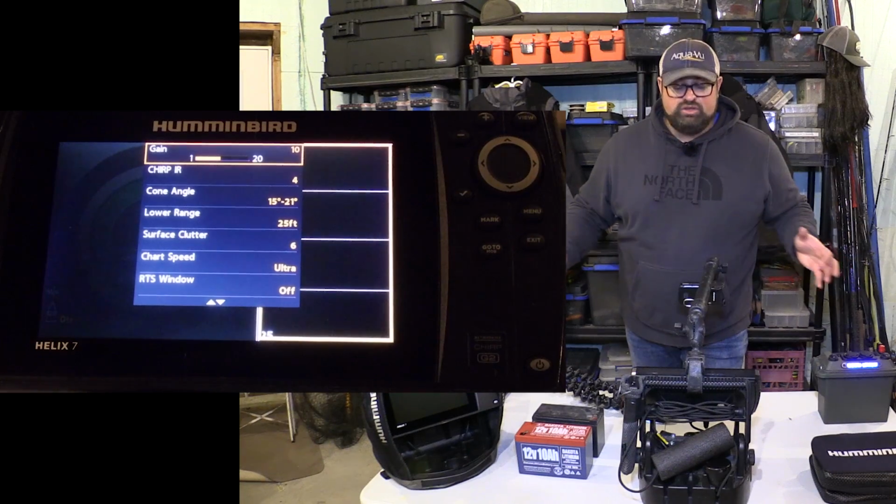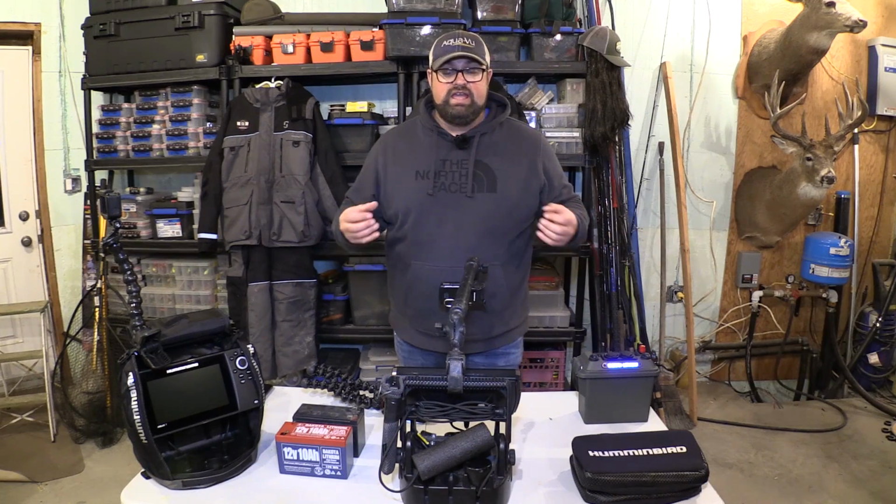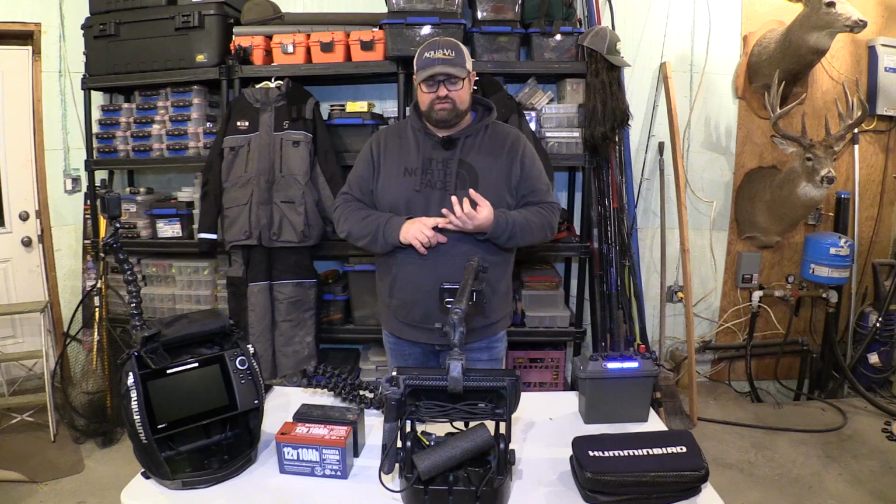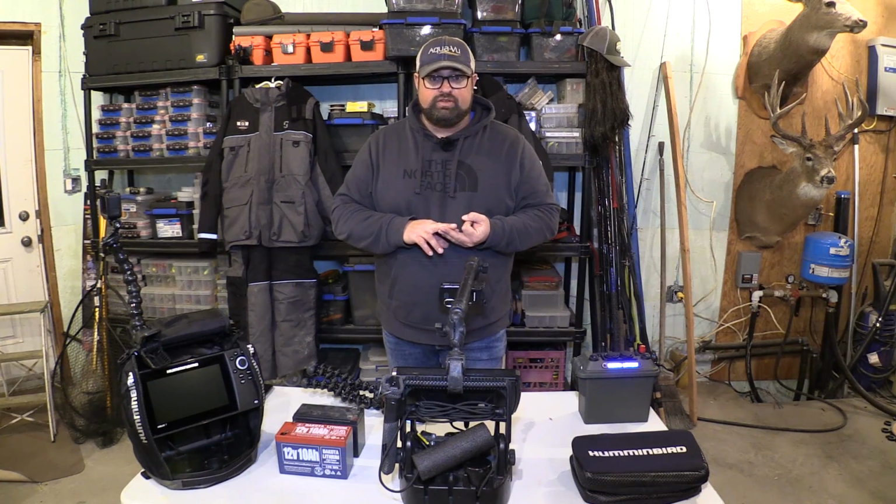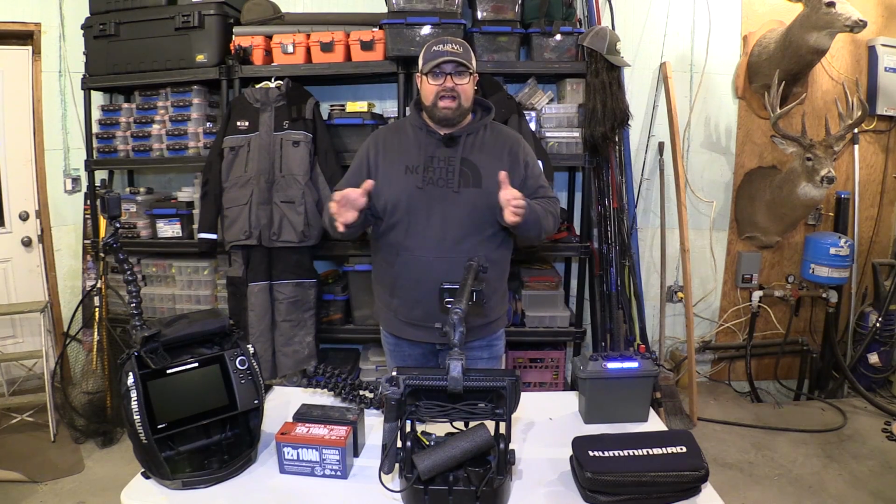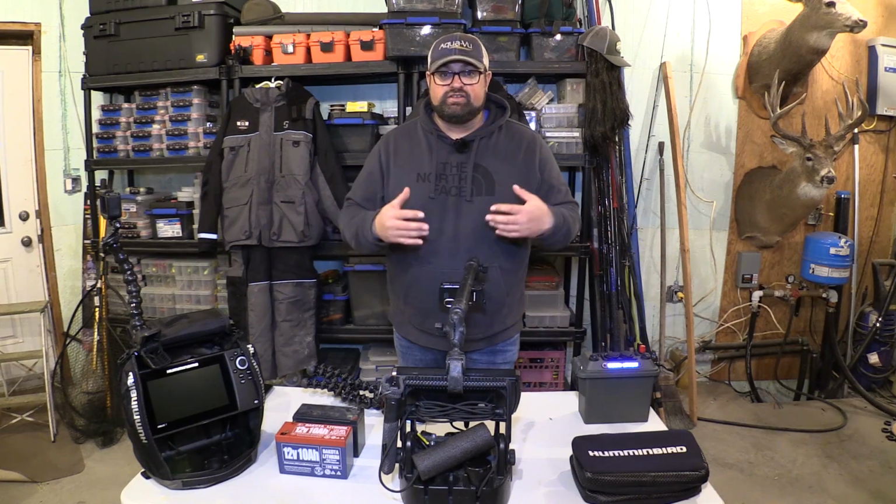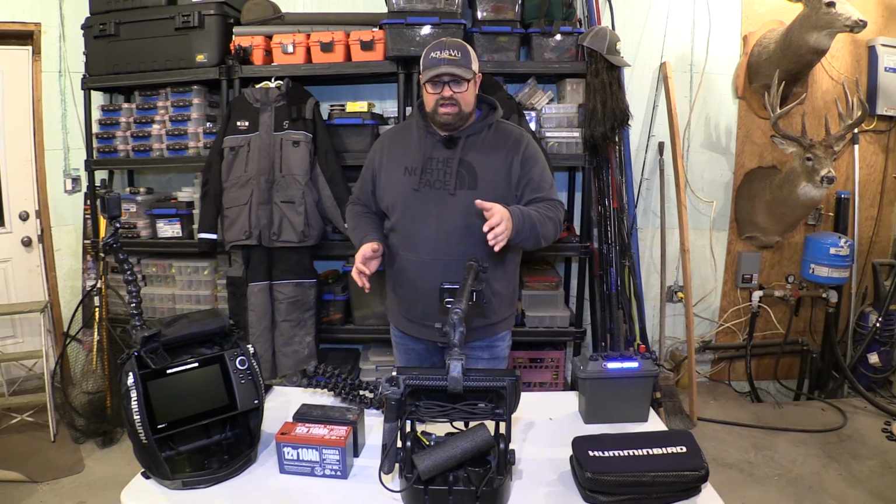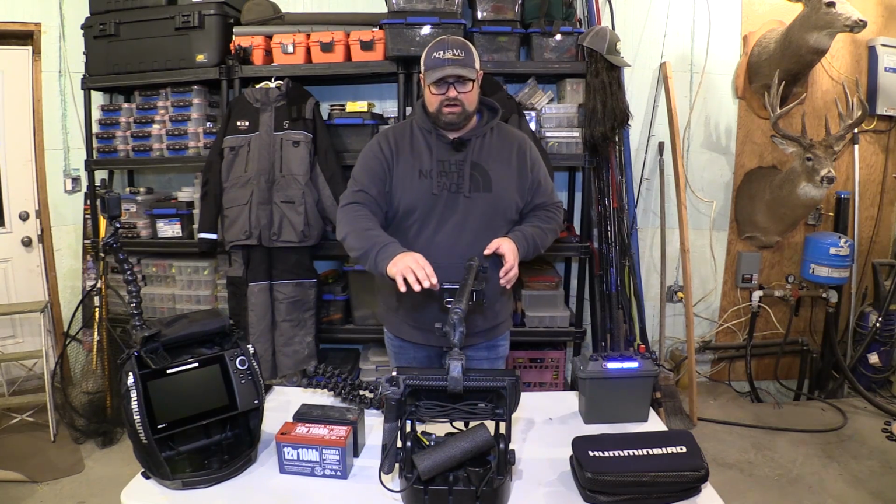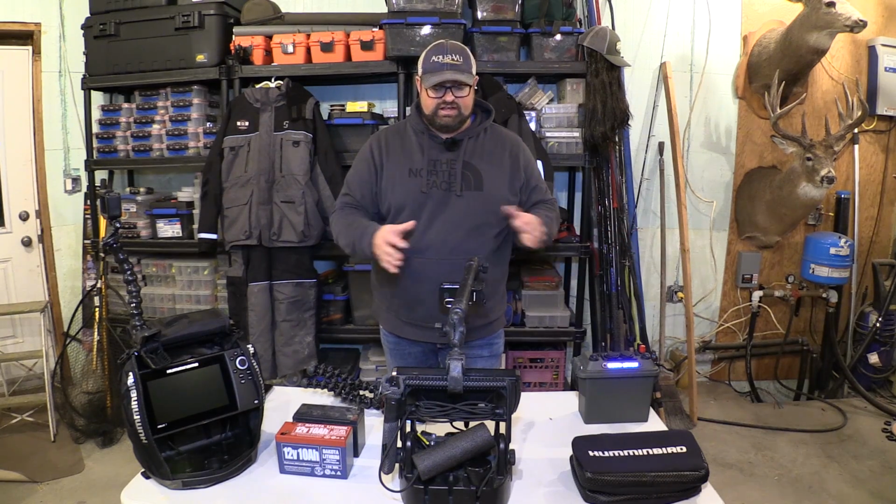So right there is how you can take my settings and try to transfer them over to yourself and use them in your situations. Keep in mind that it's going to be different for every lake. Your surface clutter, your gain, you're going to have to mess around with a little bit. And if you get close to some units, sometimes you've got to fool around with your chirp IR and find the different frequencies that are going to eliminate all of the interference. I haven't had any problems with these. I noticed the other day, though, I had the Ice 55 out, Carter was using, and I had my chirp IR on 2, and I changed it to 4, and it shut down all the interference instantly. So you just kind of fool around with everything.